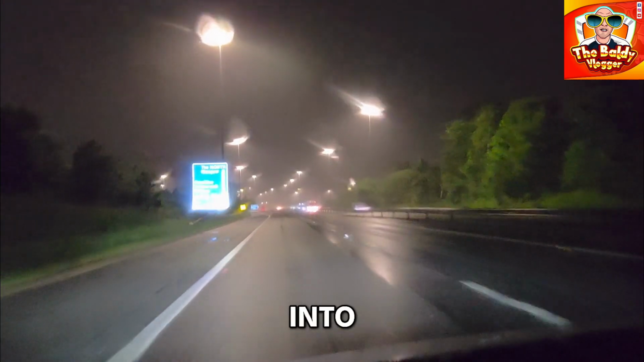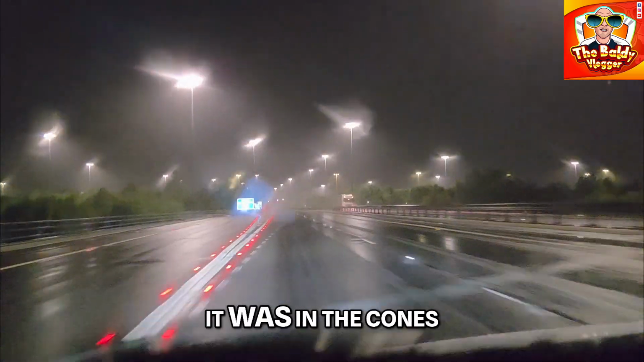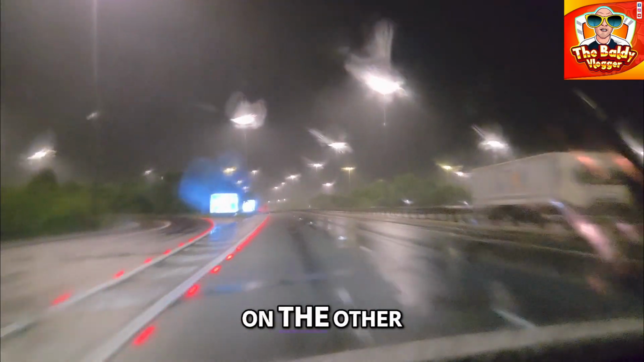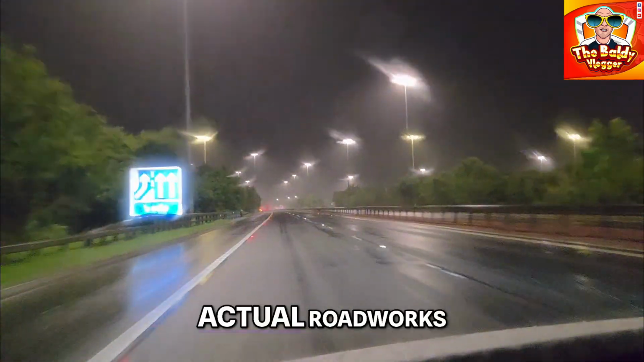A BMW actually bumped into someone else along the motorway. Must have been speeding, I guess. Sliding. I mean, I don't know, but there were cones on one side. It was in the cones, on the other side of the cones where the roadworks were. It was lucky there were no actual road workers up there.